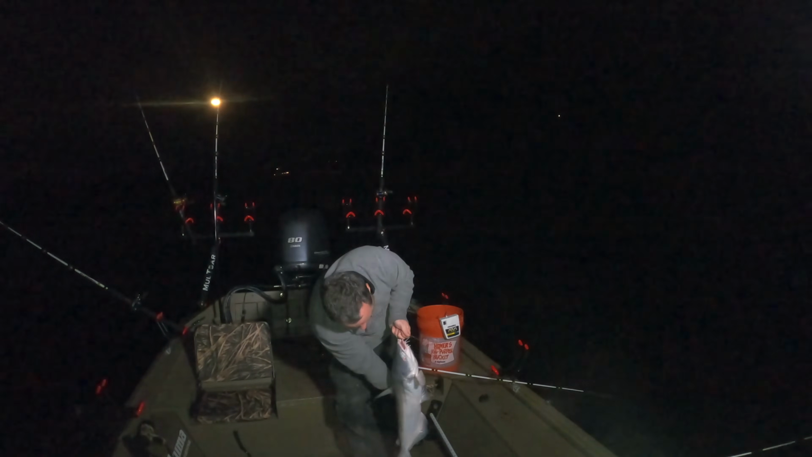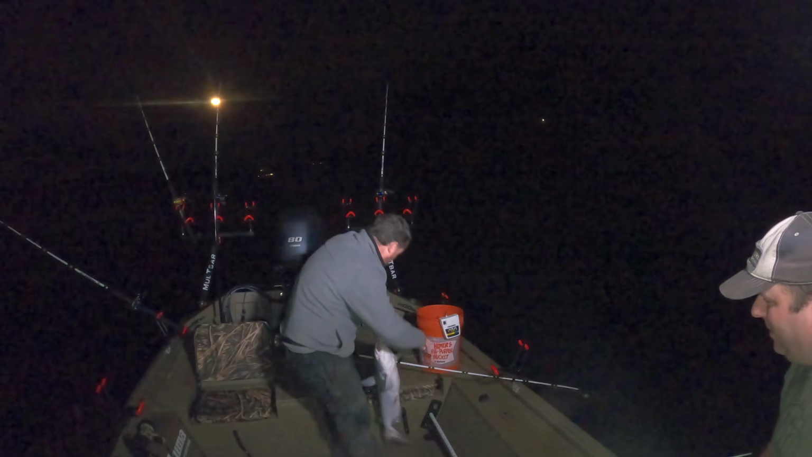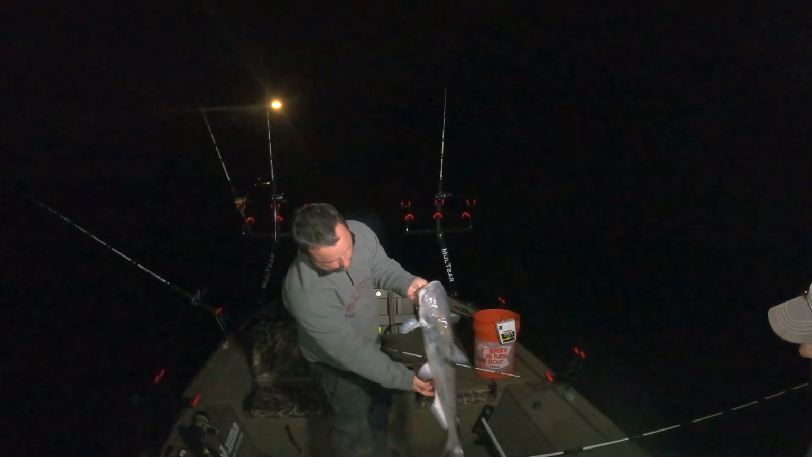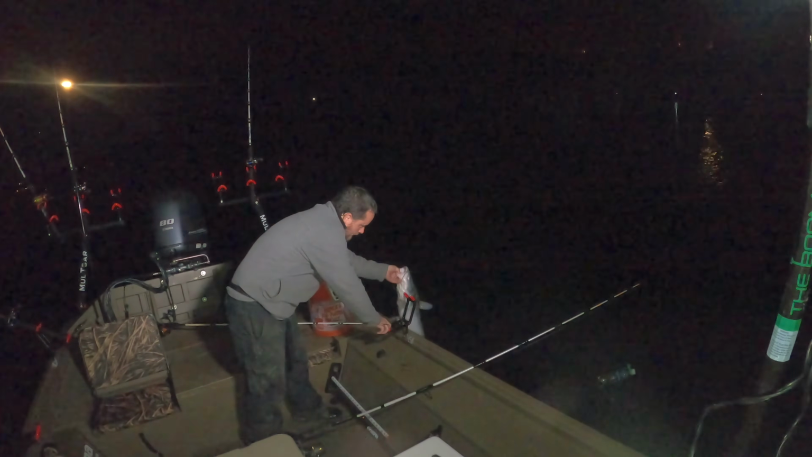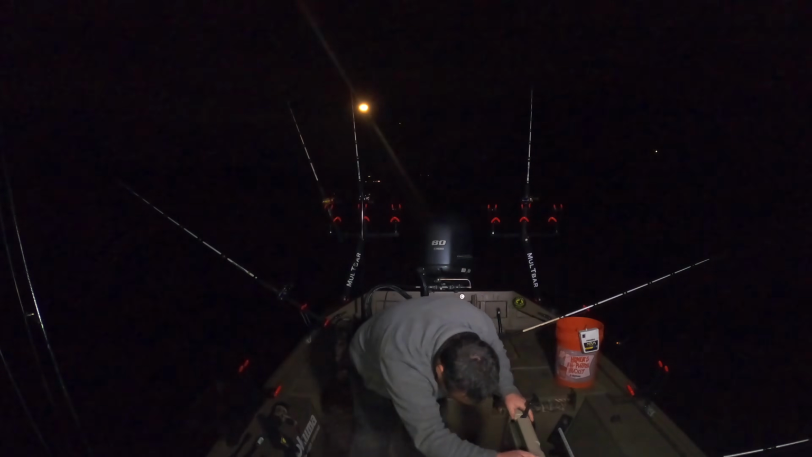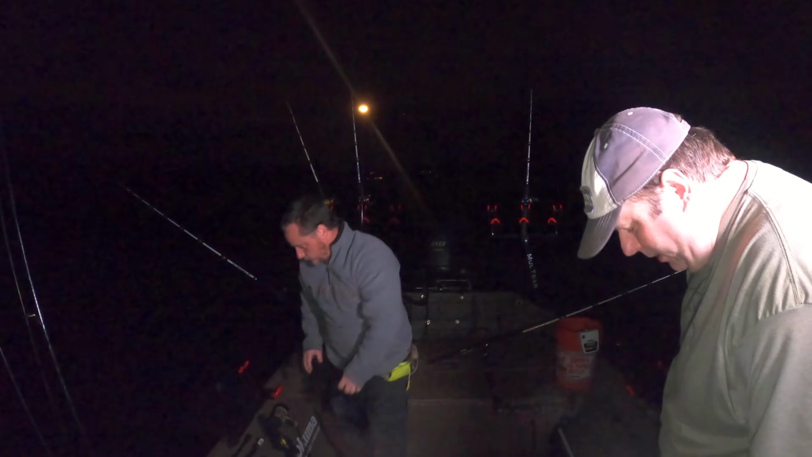That one's all muscle. Wow. I bet that's a male. Wow, that's a long fish. All right, let him go. Cool. What was that on? Bluegill? Bluegill. Oh, wow. That was on a bluegill from earlier today.